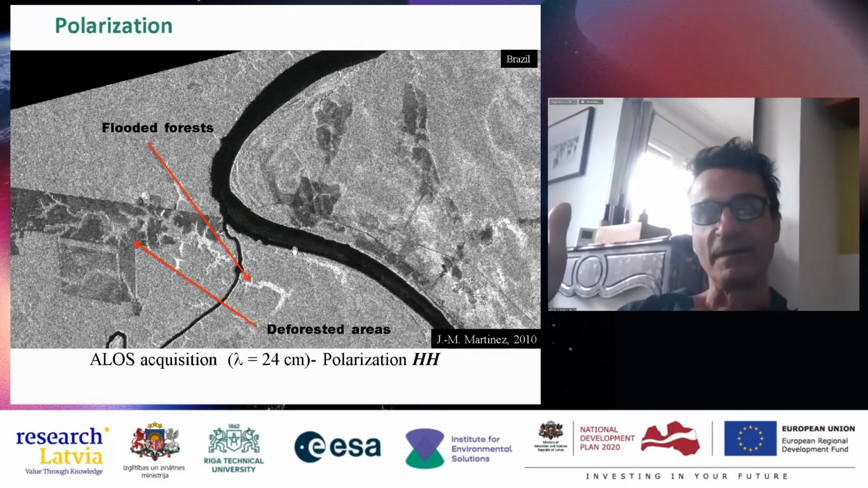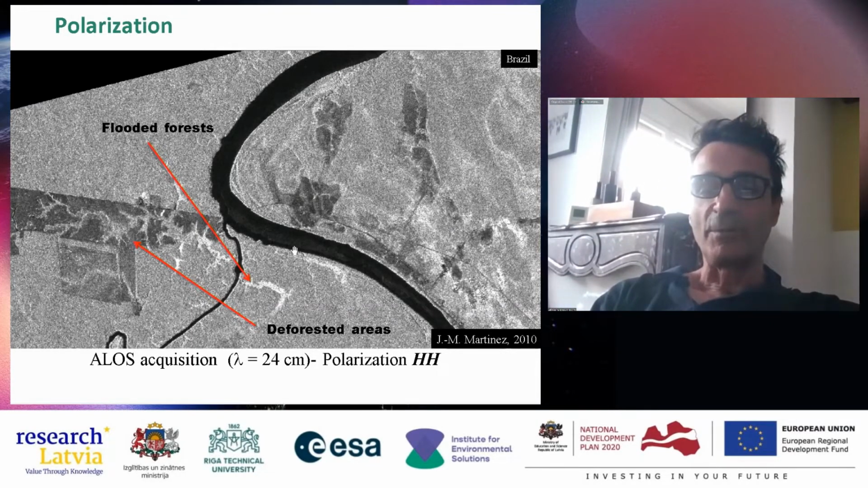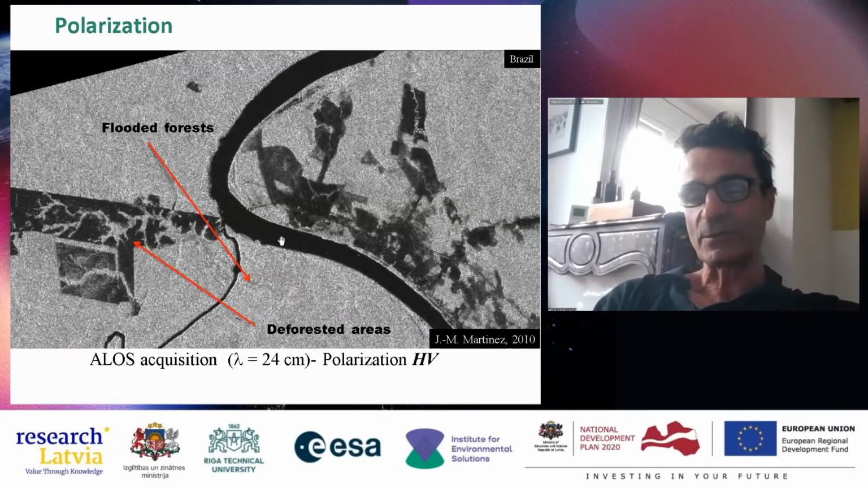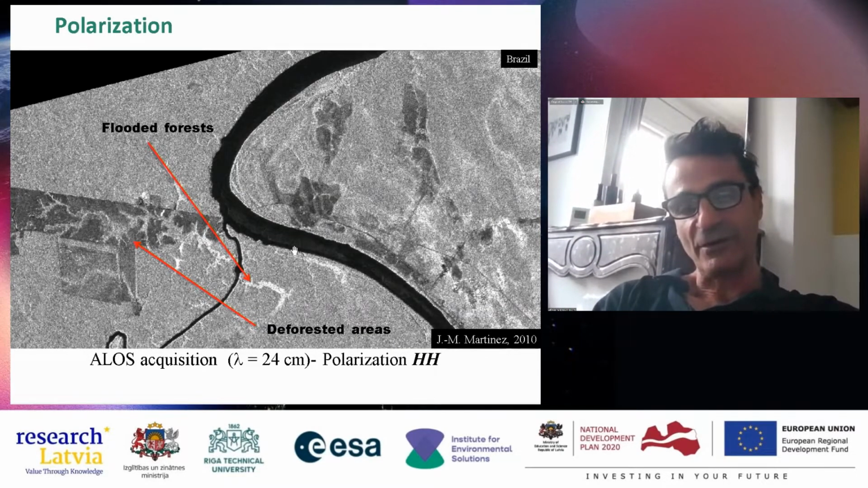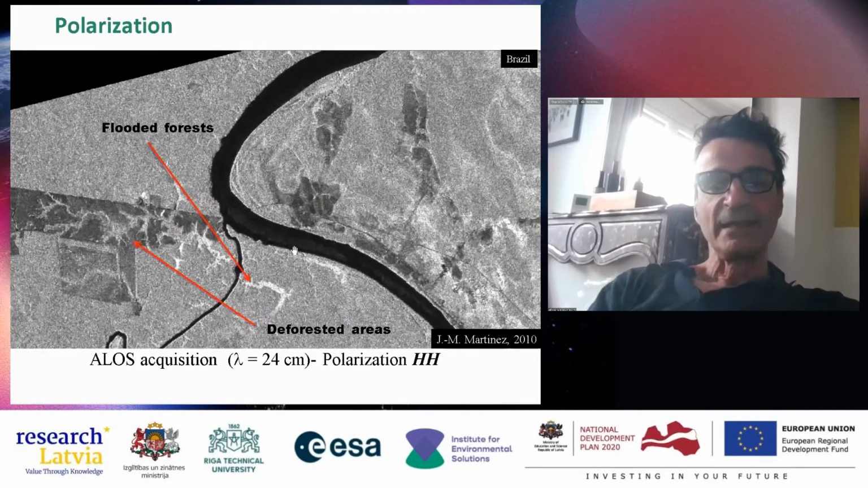And the SAR sensor on board the Envisat satellite operated in two polarizations. Here you see the HH polarization, and the same scene was acquired at the same time in HV polarization, because it emitted the H polarization and recorded at the same time the H and V components of the backscattered echoes.